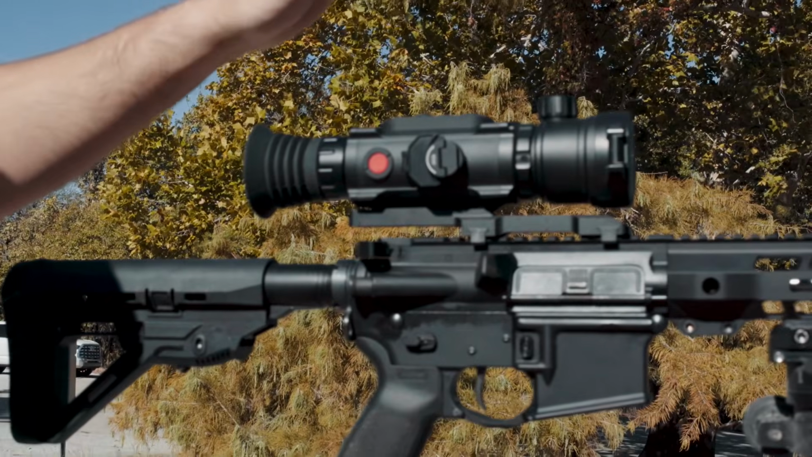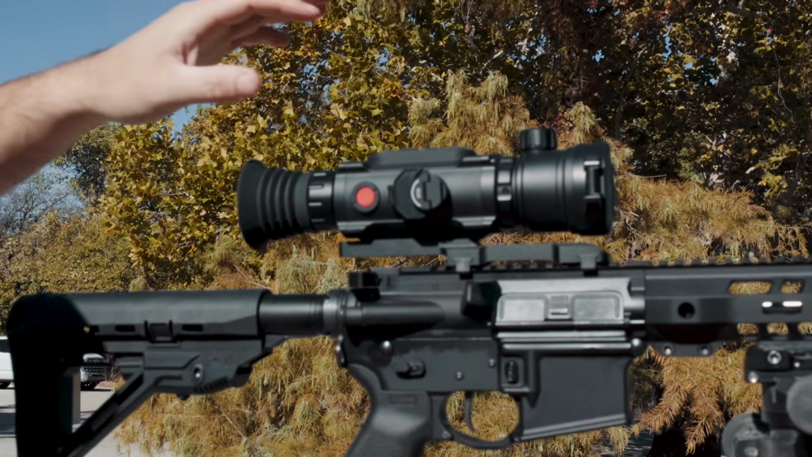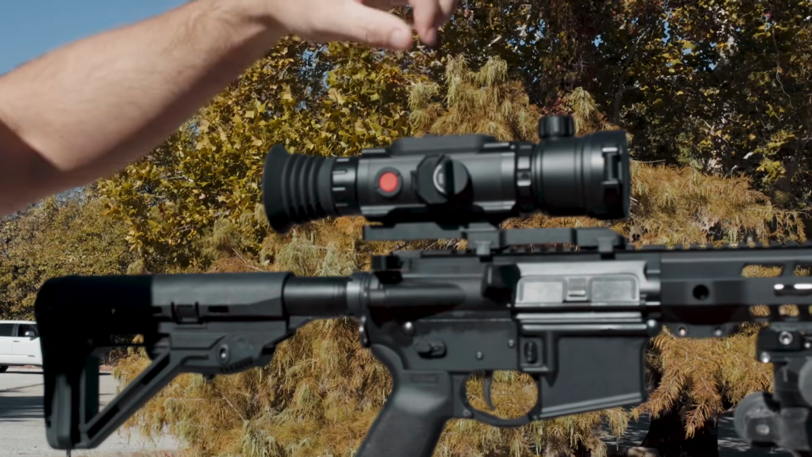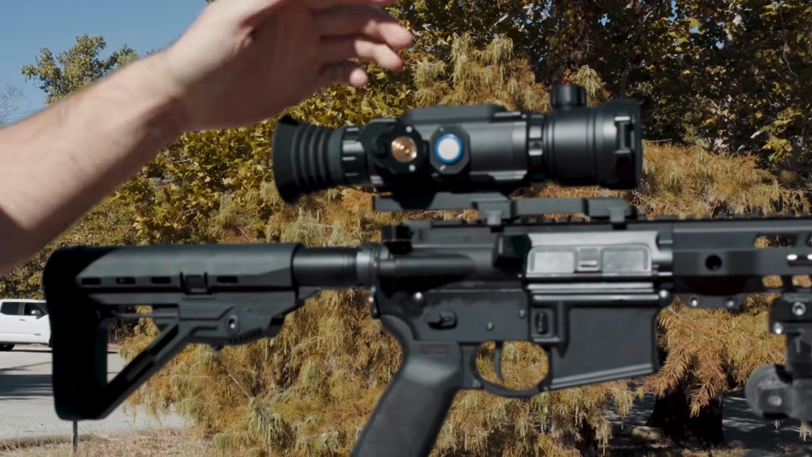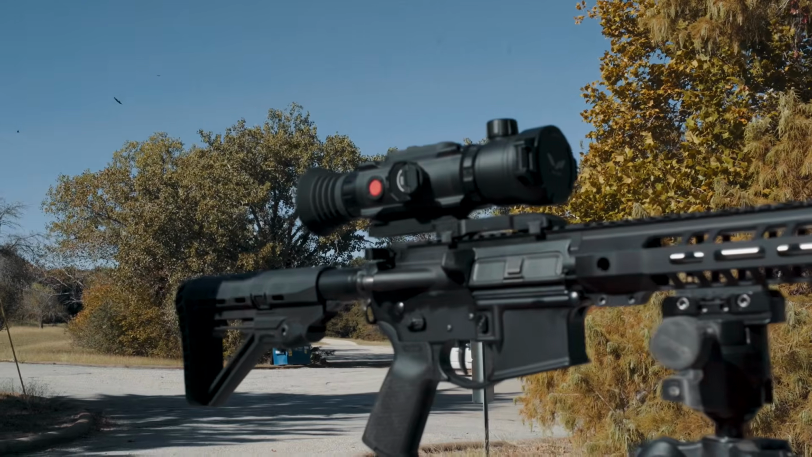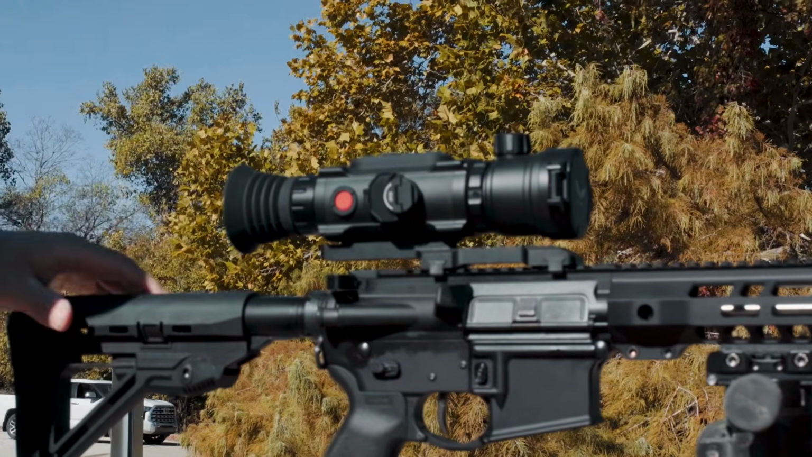So up top, going through the scope, you have your focus up here on the front. You have your eye relief, so obviously turning this will make it a little bit more clear. This right here is the battery port, so pretty simple. You just turn that, boom, 18650 in there, swap that out in field. Obviously, power button is on the side, a little bit different. Normally power buttons on thermals are up top, but it's not really something I'm gonna gripe on just because, you know, it works.